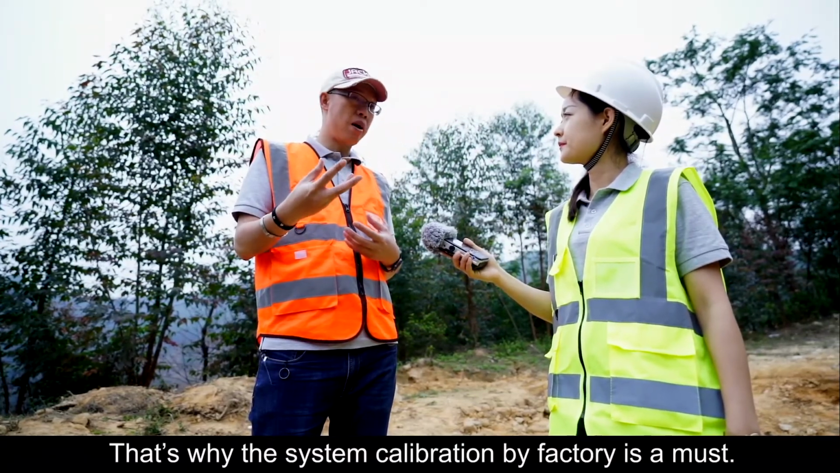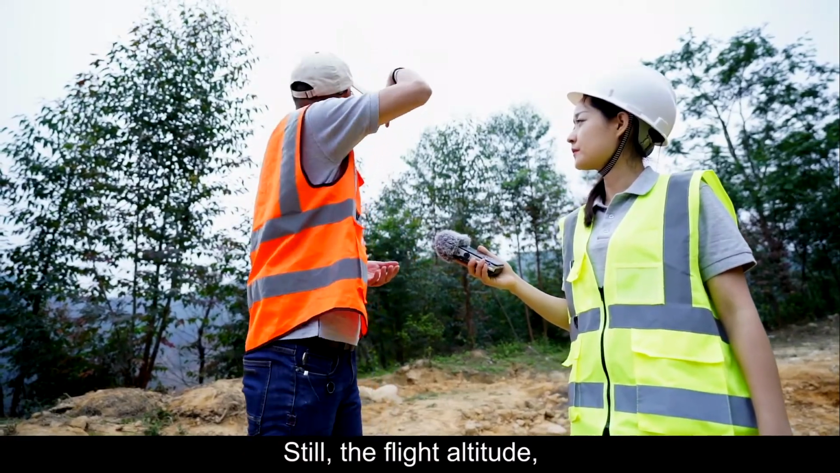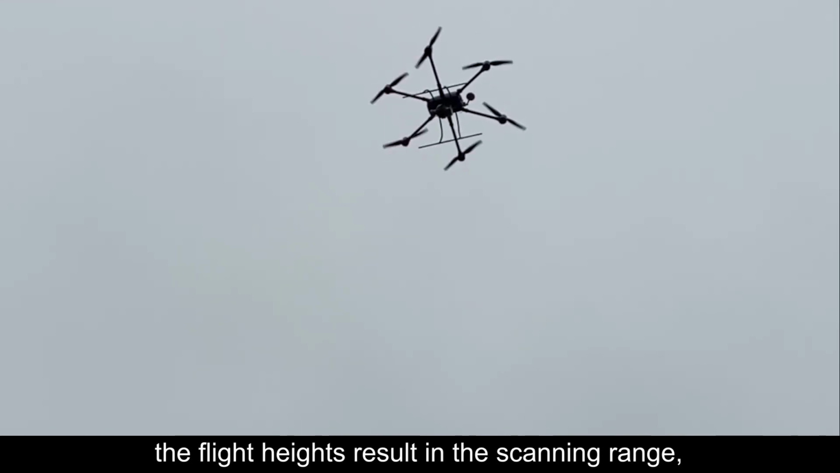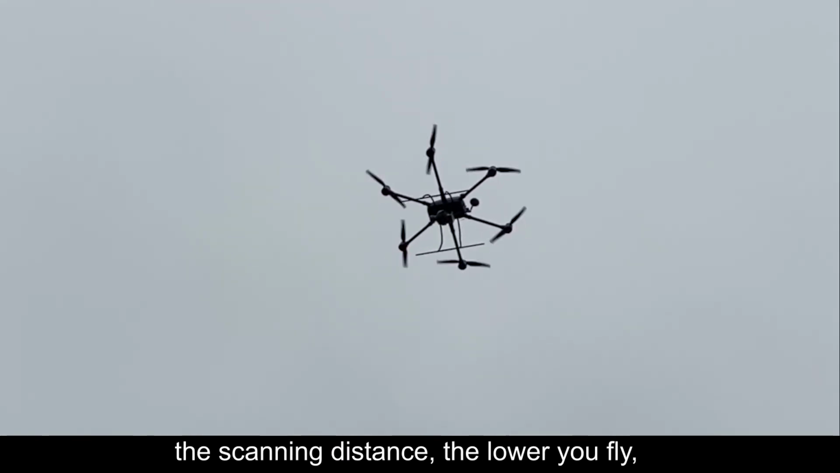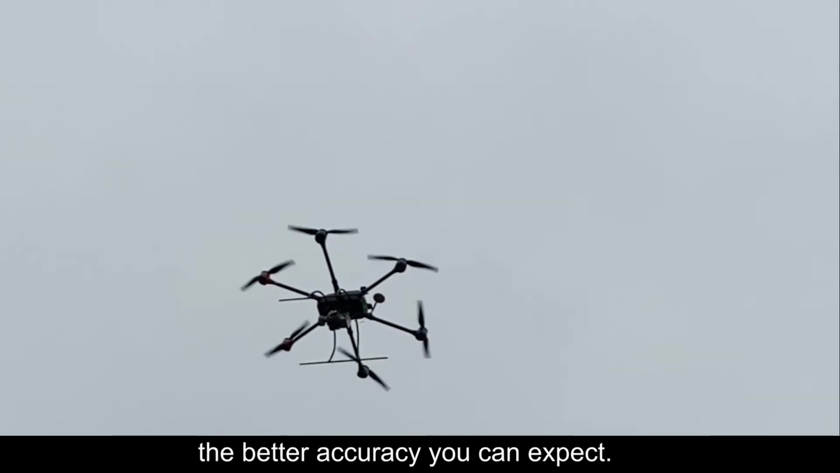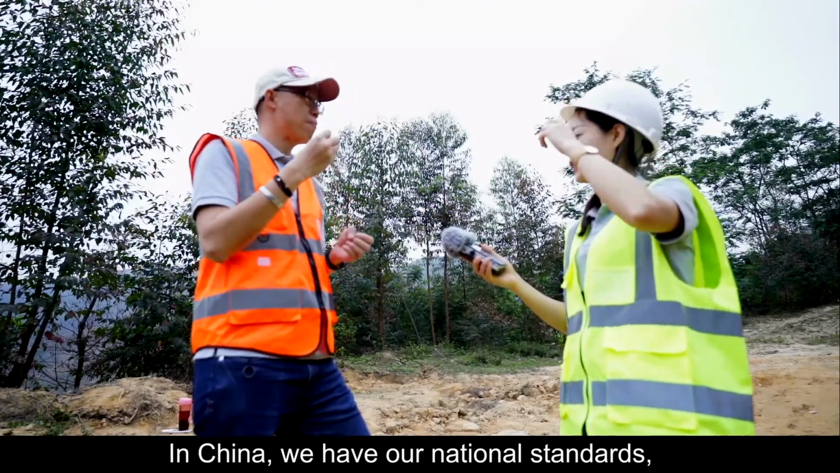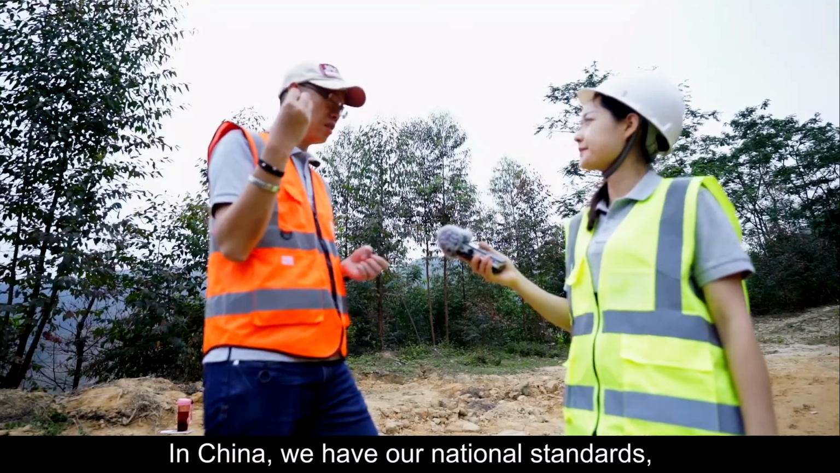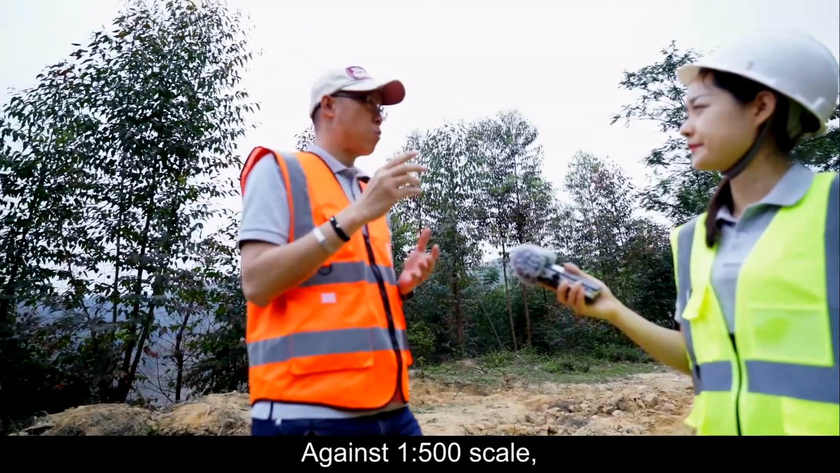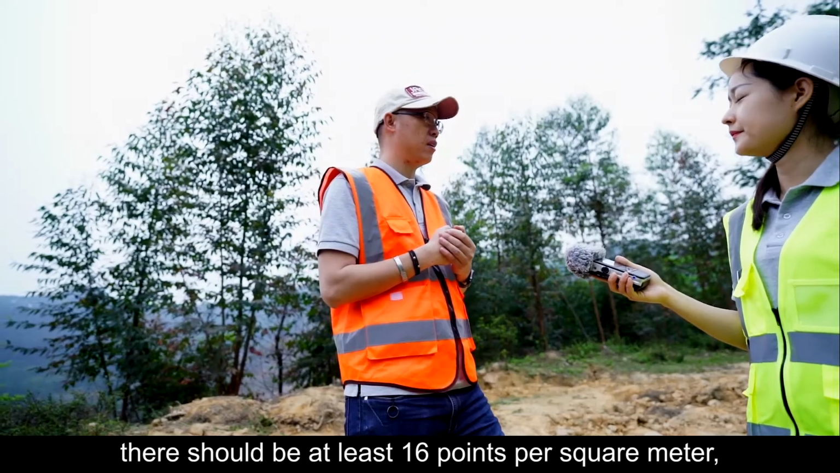That's why the system calibration by the factory is a must. Still, the fly altitude, the fly height, results in the scanning range, the scanning distance. The lower you fly, the shorter distance it scans, and then the better accuracy we can expect. In China, we have our national standards or specifications for different mapping scales. Against 1 to 500, there should be at least 16 points per square meter.